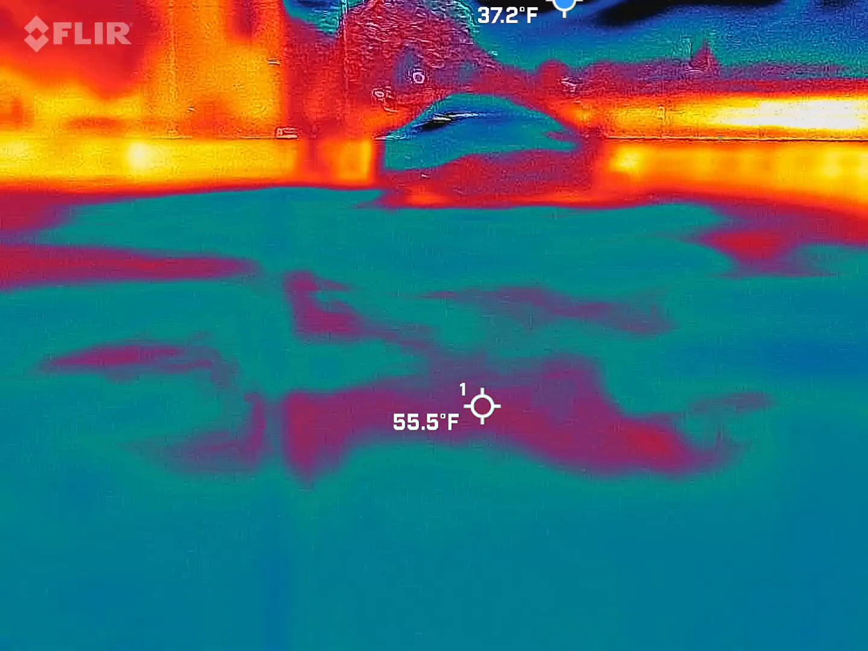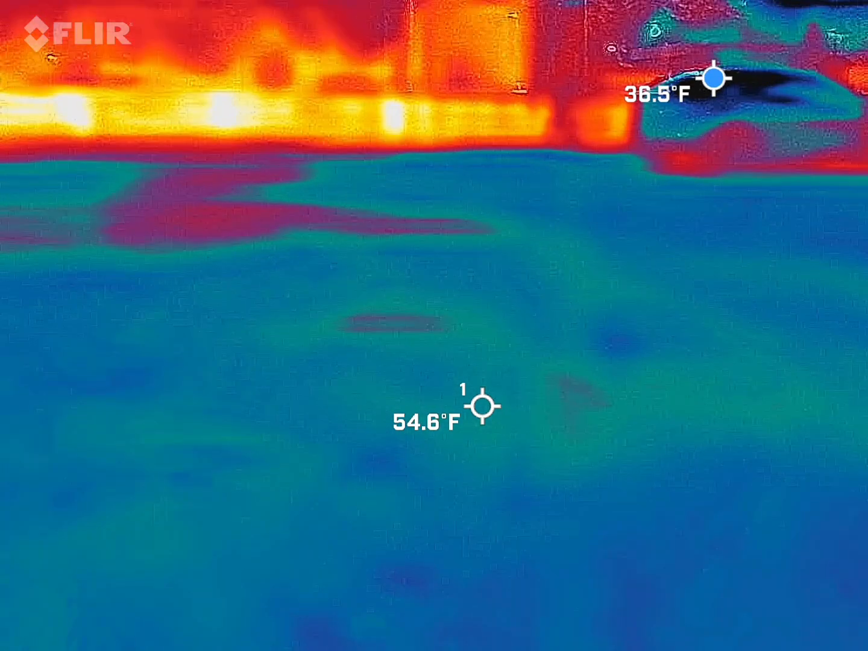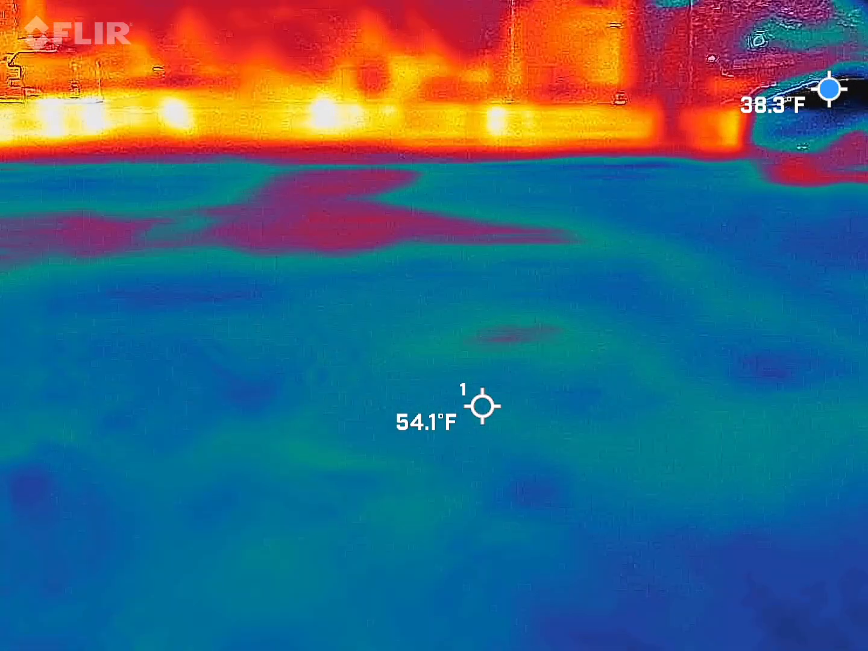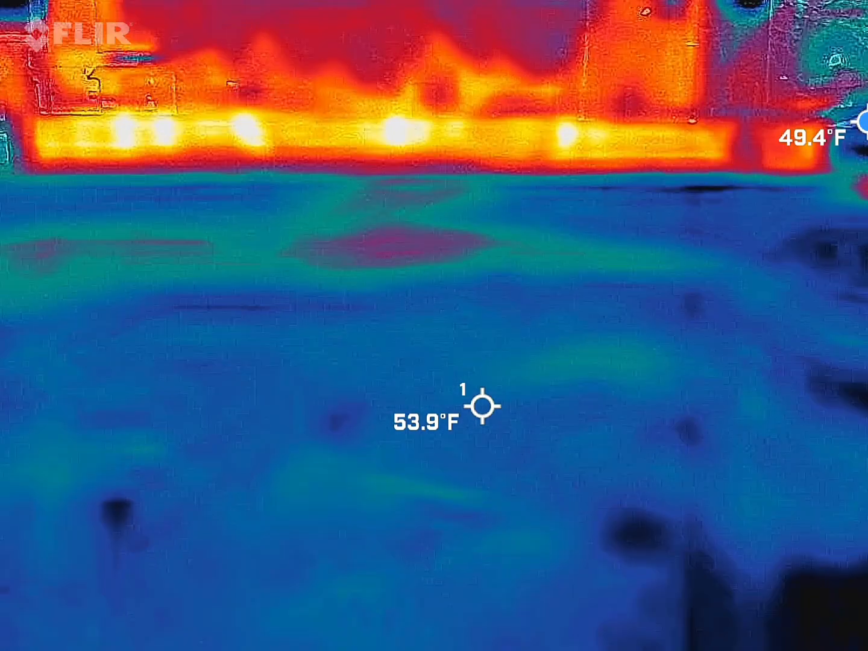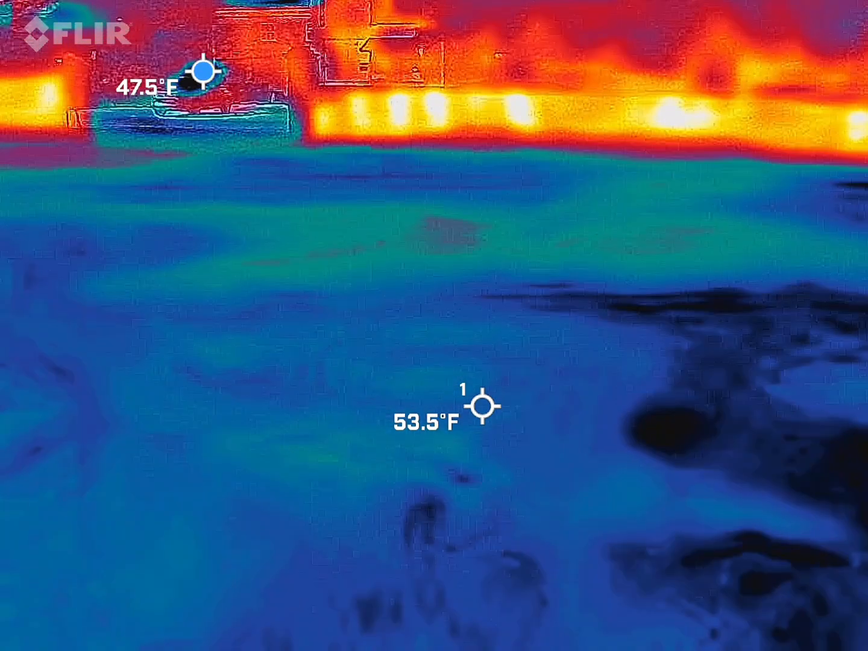Backfill. So when I'm watching this part of the video, it's usually around the walls, just because it'll hang on to the sun's heat. So if a cold spot goes across it, much easier to find. And I've only gotten one little tiny hit, which is super odd.